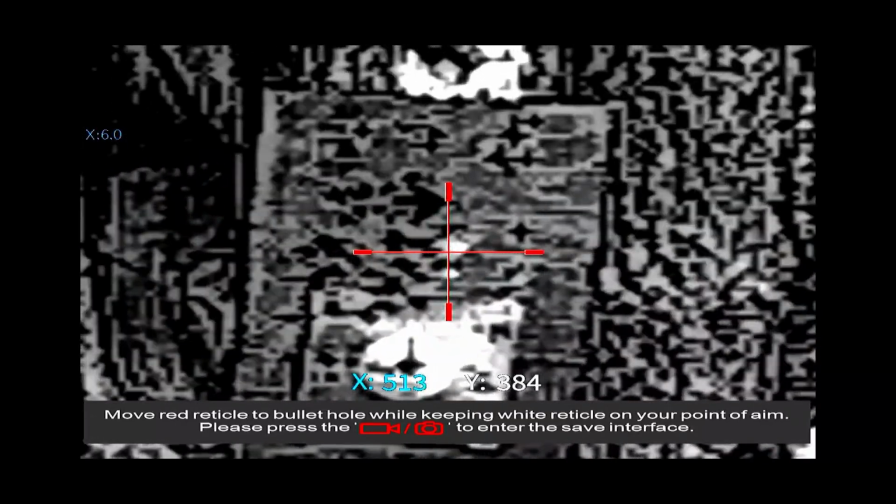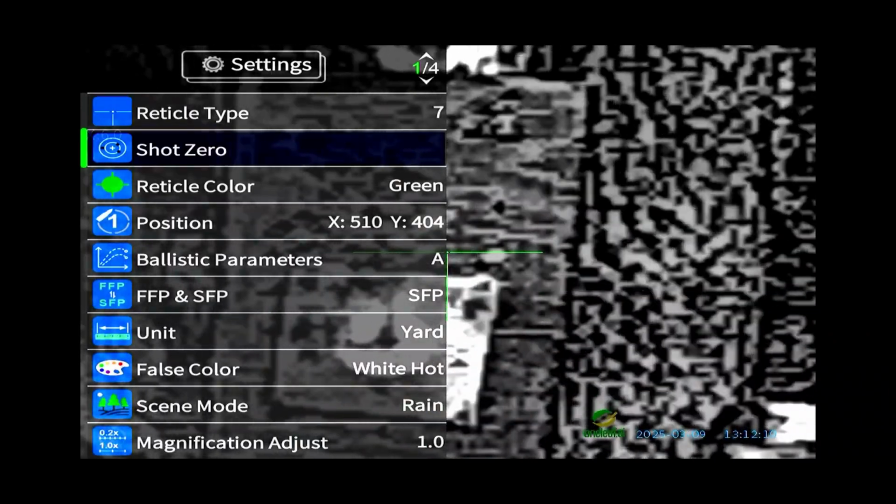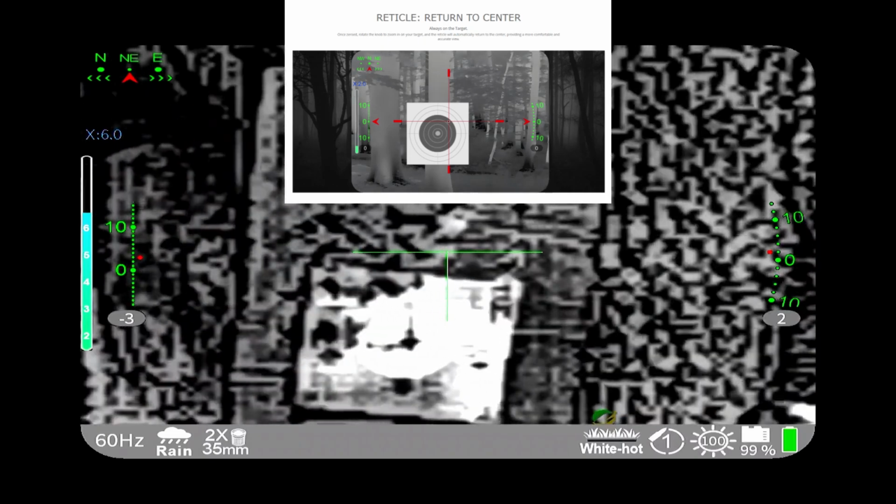Now, you can see the impact of the bullet. I'm going to walk the red crosshair down to that point, hit the record button to save it, and you can save 6 different profiles for different projectiles. Hit record to save again, back out, and your crosshair, the MT1000 has zeroed your crosshair into your field of view. So your crosshair is not over in one corner or the next. It's dead center and looks beautiful.